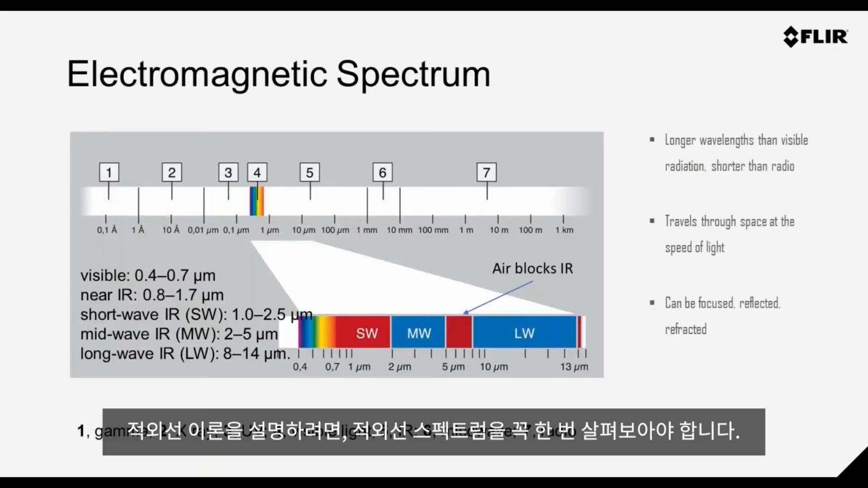No presentation on infrared would be complete without a short snippet of the infrared spectrum.